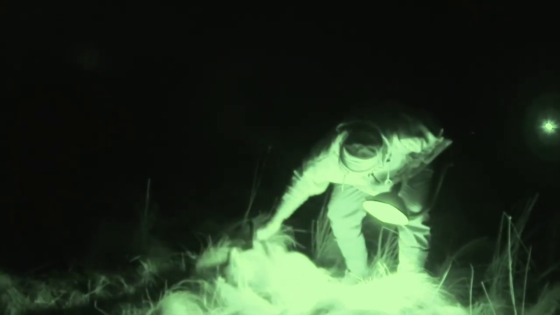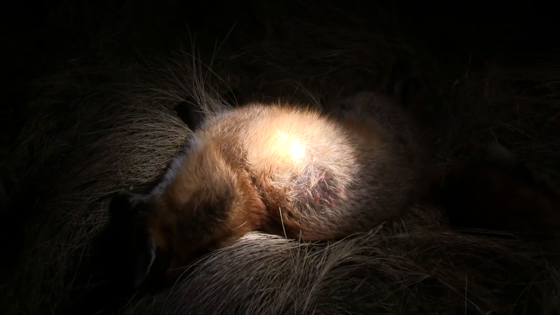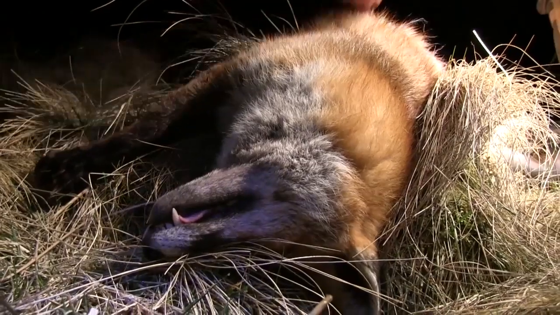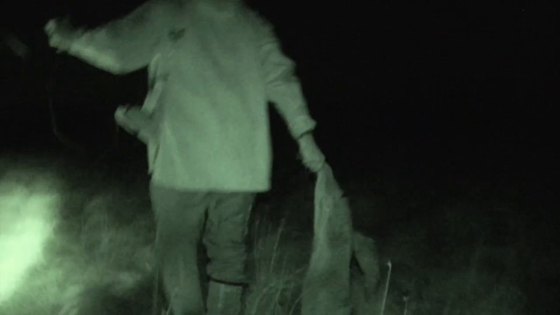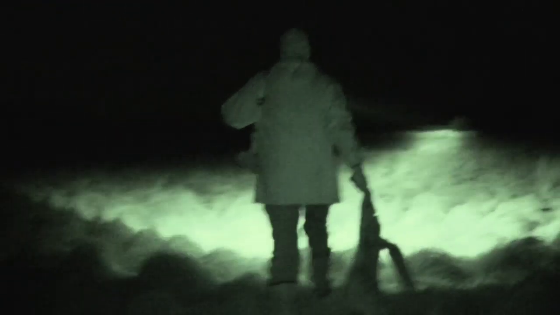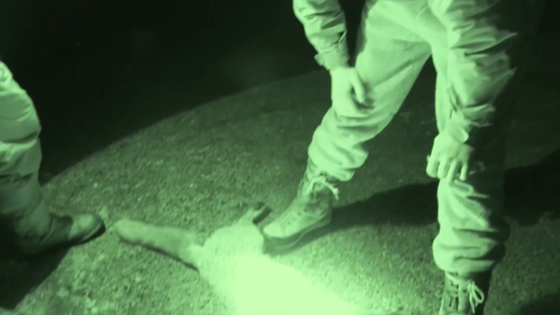Then once the actual main lamp was off, I picked it up running from my right to left. You could see it a lot clearer once the lamp came off, obviously, and I could see enough of it to shoot. So it's the first fox I've shot with it. Brilliant, clear, magnified enough, plenty. Now that Guy is confident with the unit, it's up to Phil to bag the next fox.